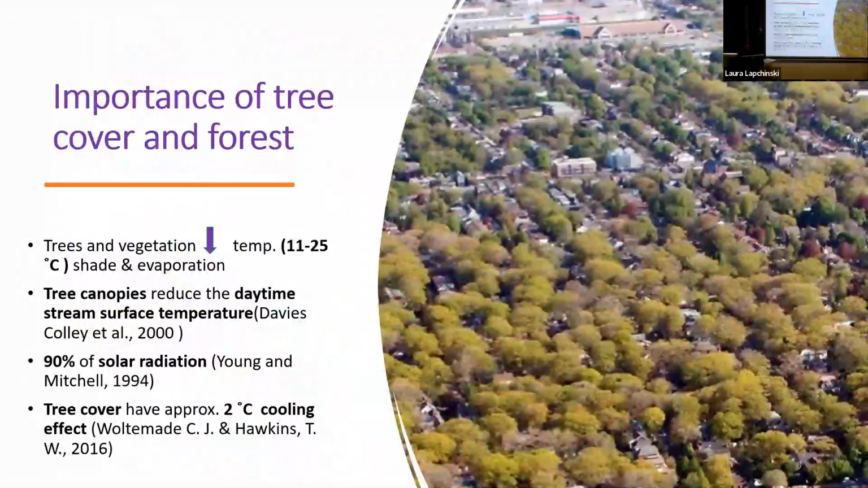As an earlier presenter already touched upon the role of trees, I will just go through how trees can help to reduce the temperature. Earlier studies show that trees and vegetation reduce the temperature by up to 11 to 25 degrees through shading and the evaporation effect.